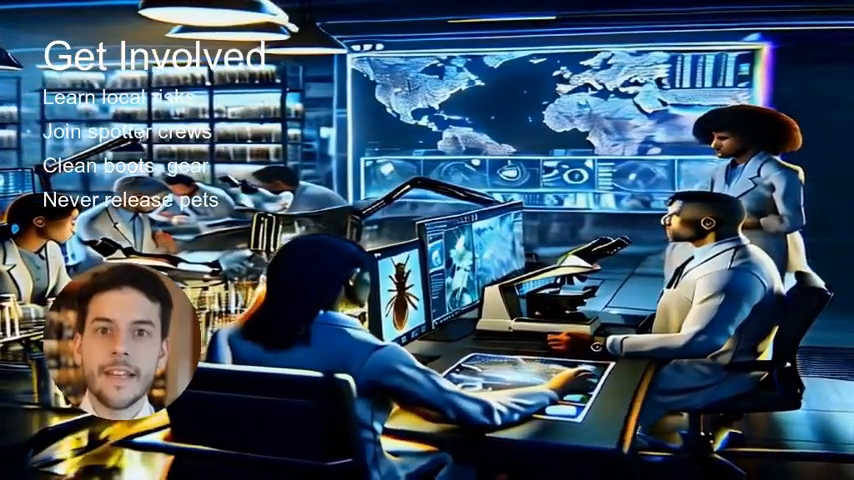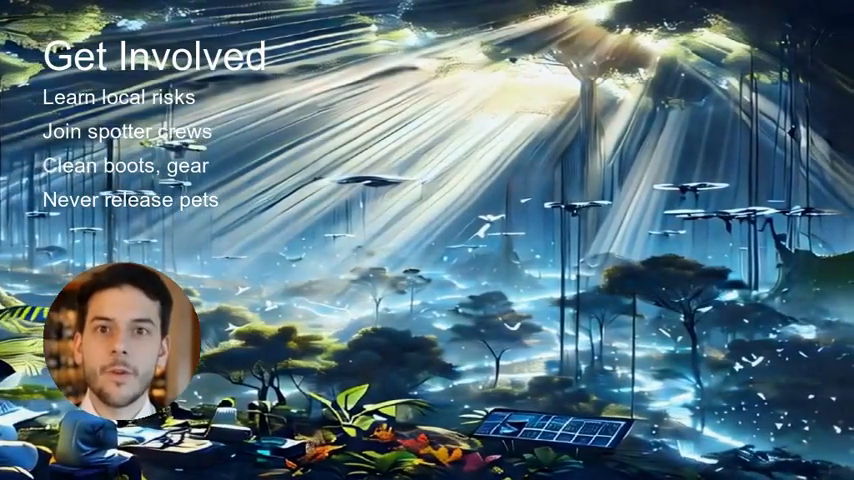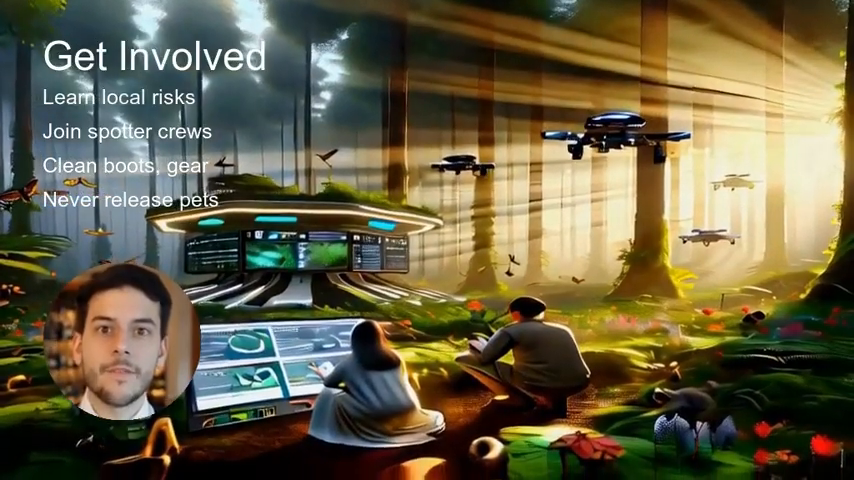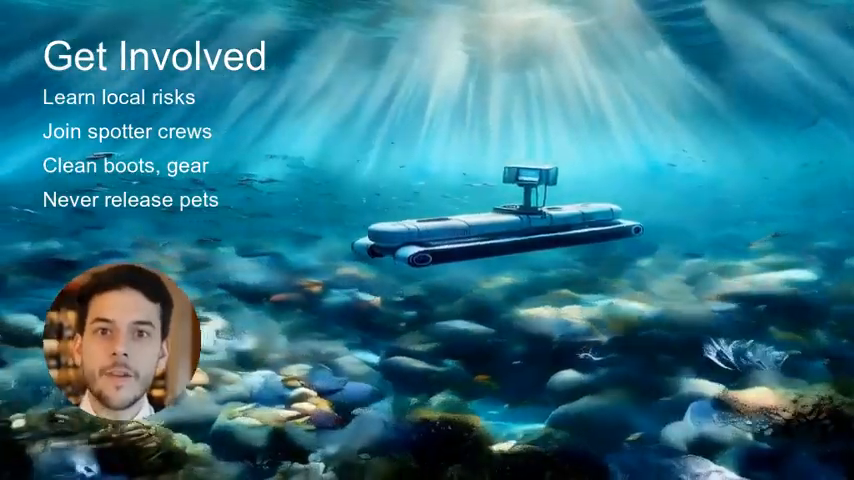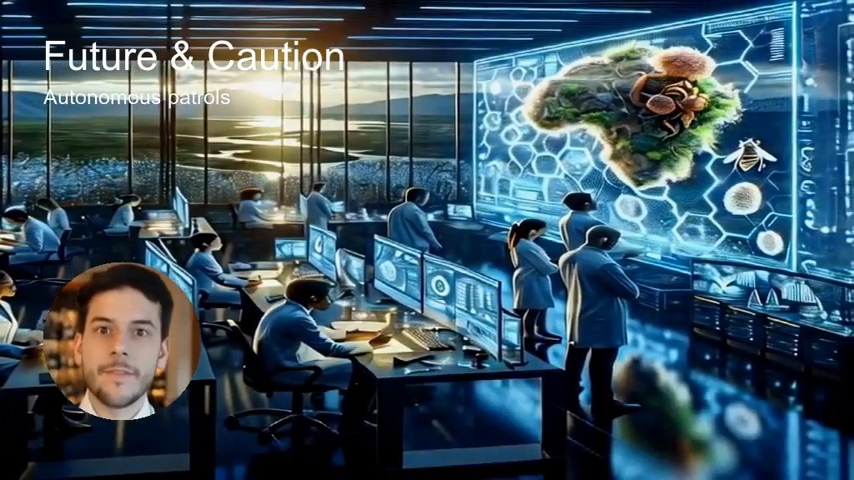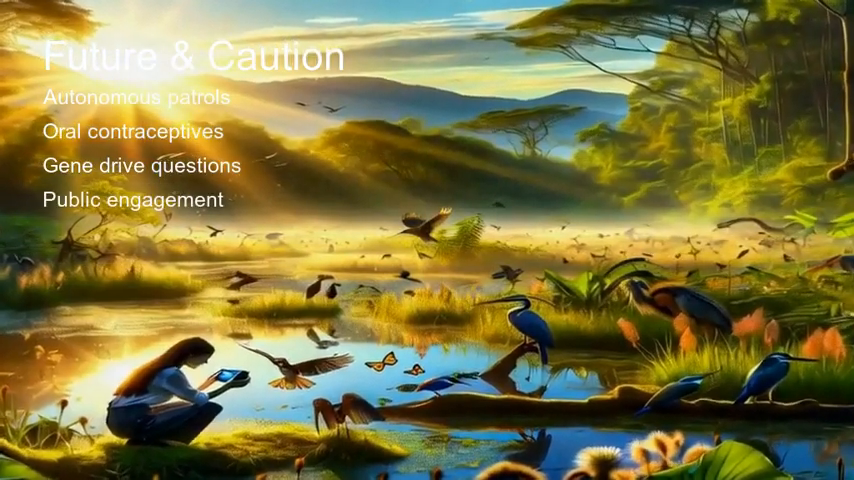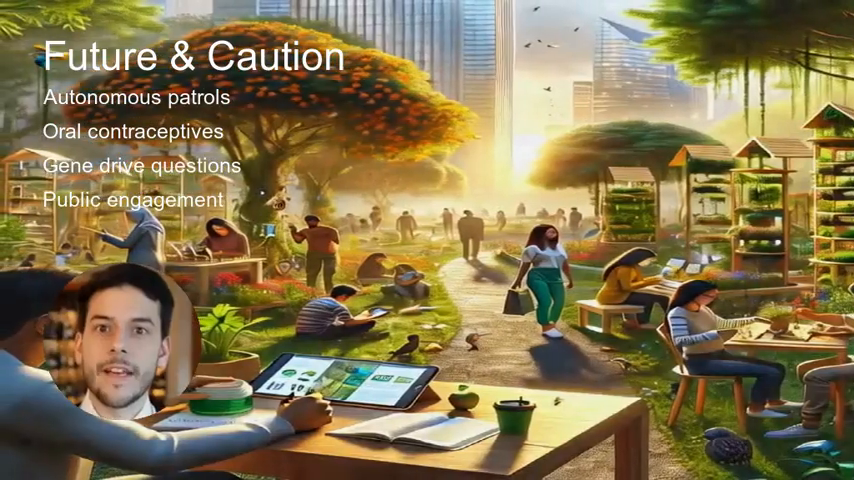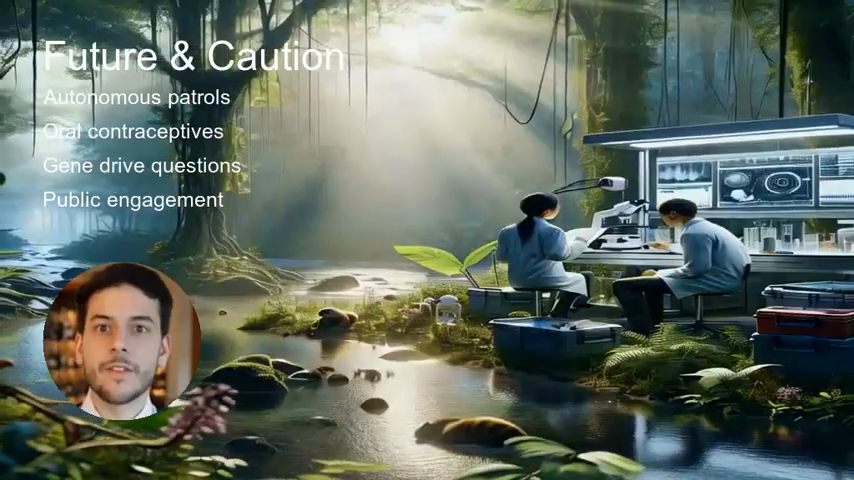Looking ahead, AI tools will only get smarter. We can imagine fleets of autonomous drones patrolling forests, their cameras and microphones tuned to spot pests and listen for invasive beetles before they spread. In marine reserves, underwater gliders could track alien fish by the sounds they make. These visions sound like science fiction, yet research prototypes already exist. But here's a reality check. We must decide how far we're willing to go in altering ecosystems. There will be trade-offs between innovation, caution, and personal responsibility we all must shoulder.